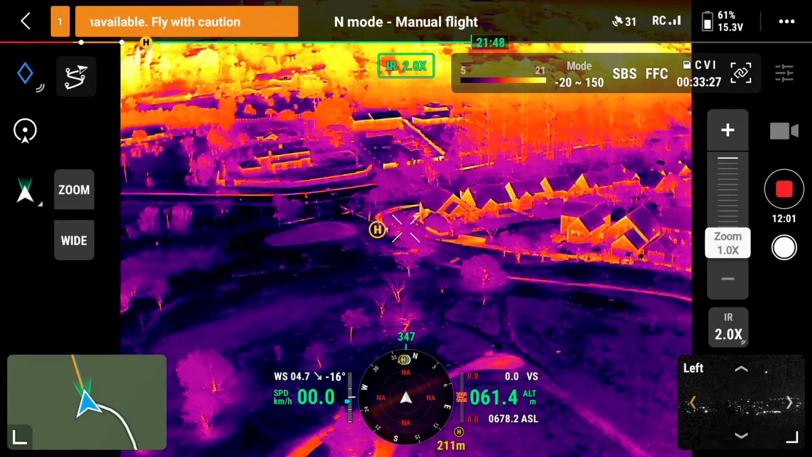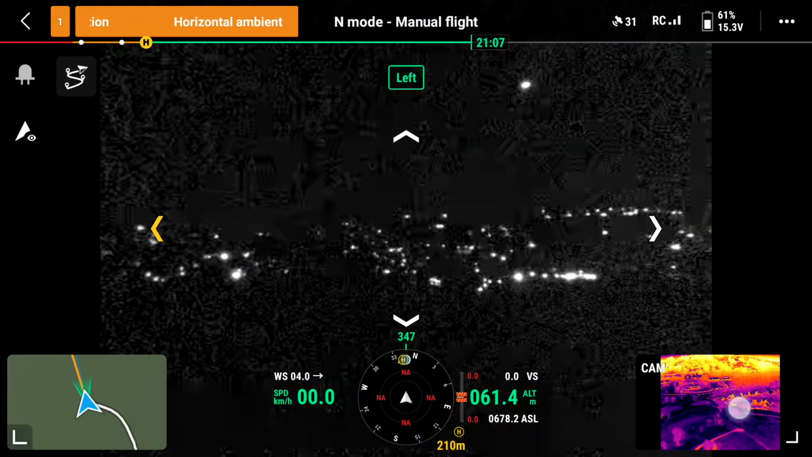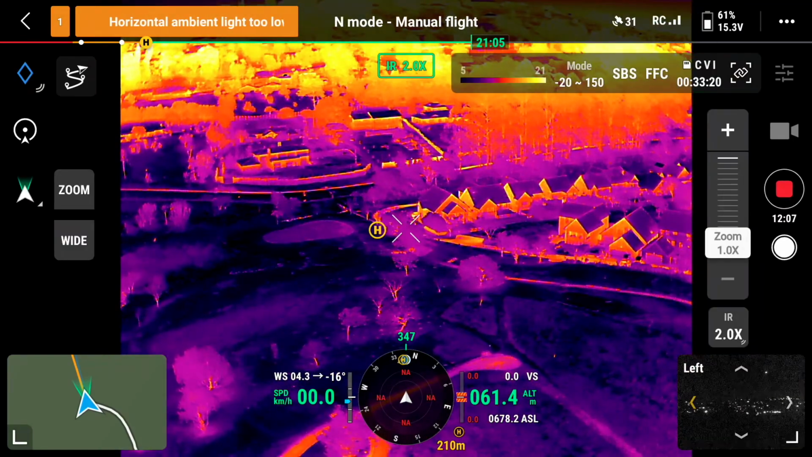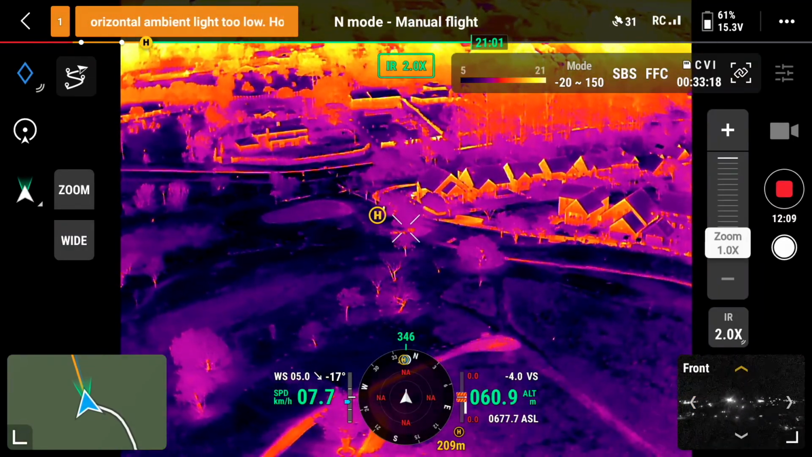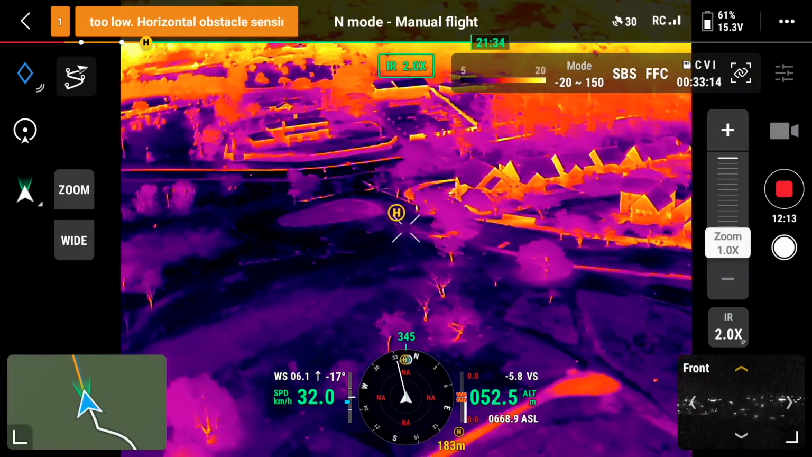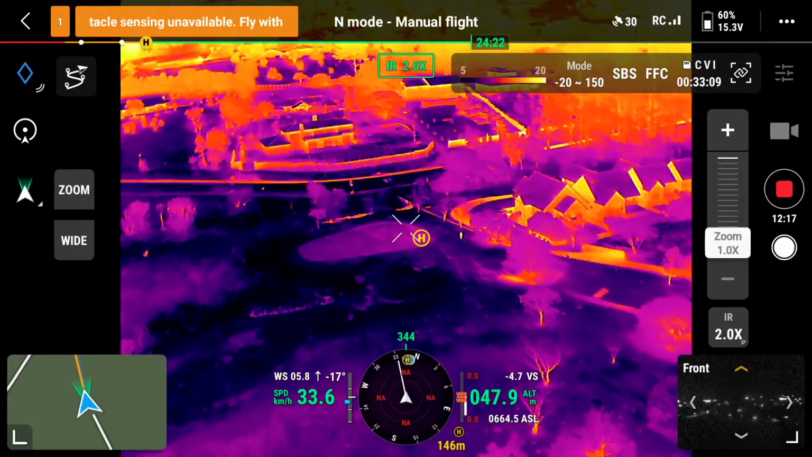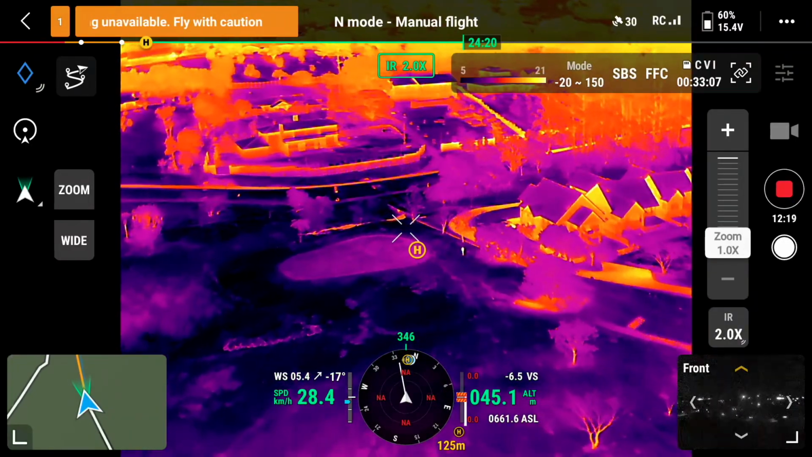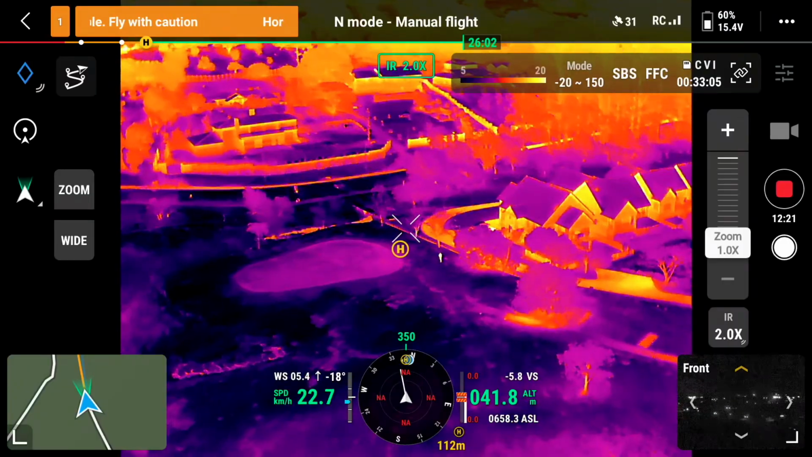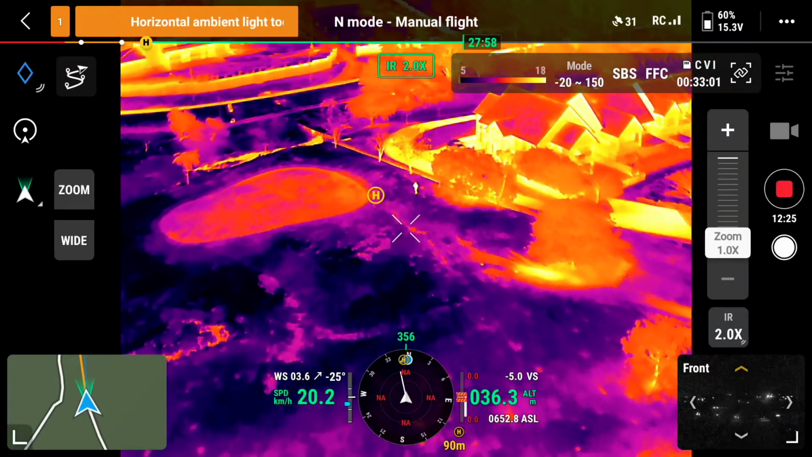That's unbelievable. That's how far away I am. That's crazy. Absolutely crazy. Alright, I think this will show us exactly what it is that we need to see in this demonstration. There's no confusion on where the heat signature is and where the person is.